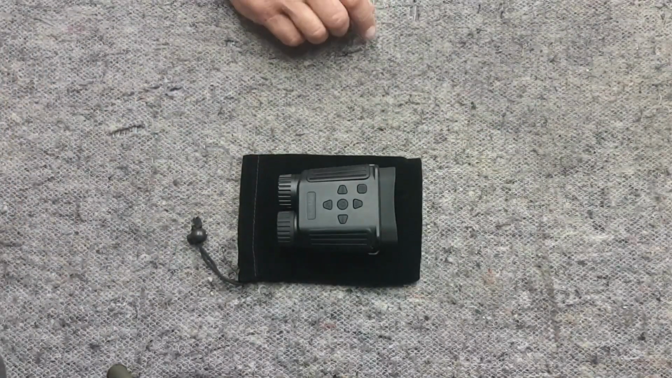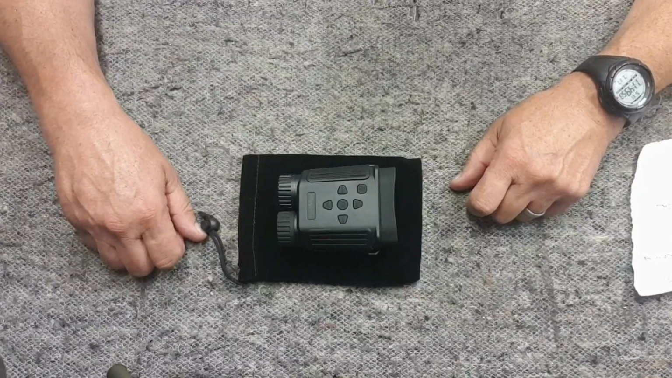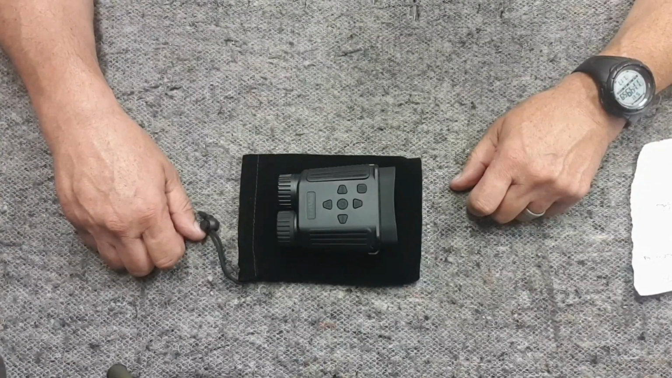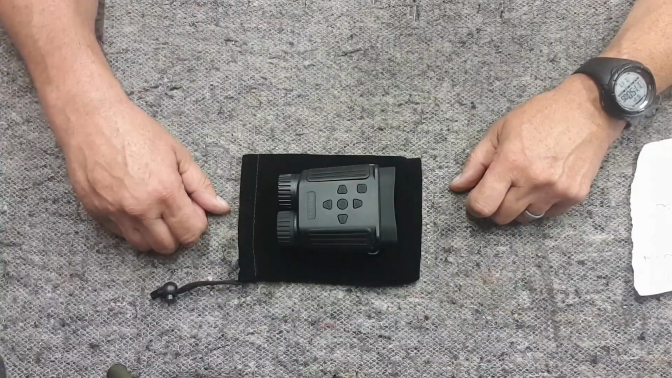So that's a very quick unboxing and just a quick overview of what they do. I'll now go through the functions and the overall rundown of what it does and doesn't do.